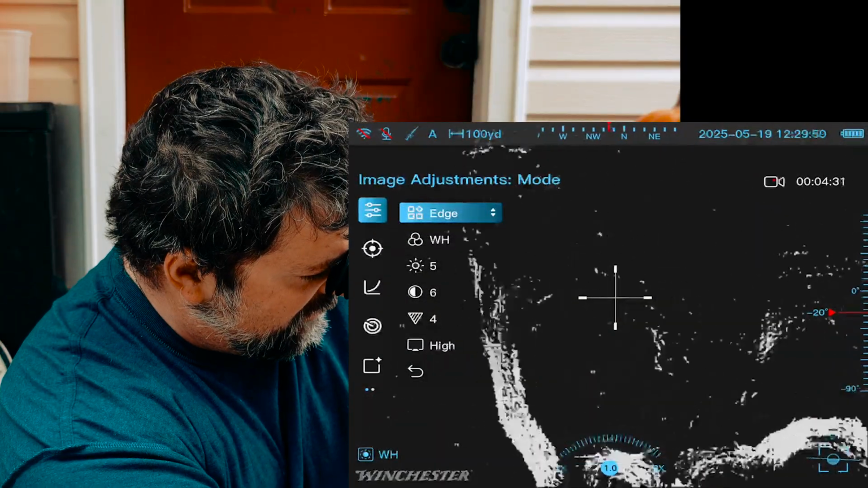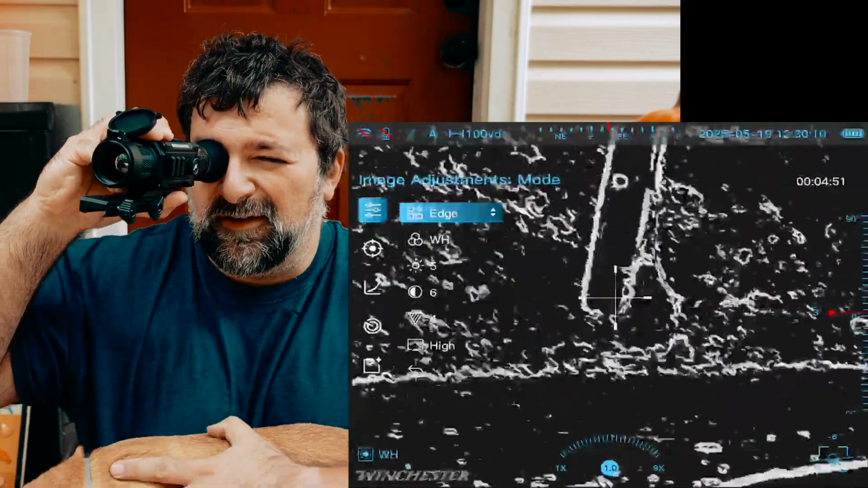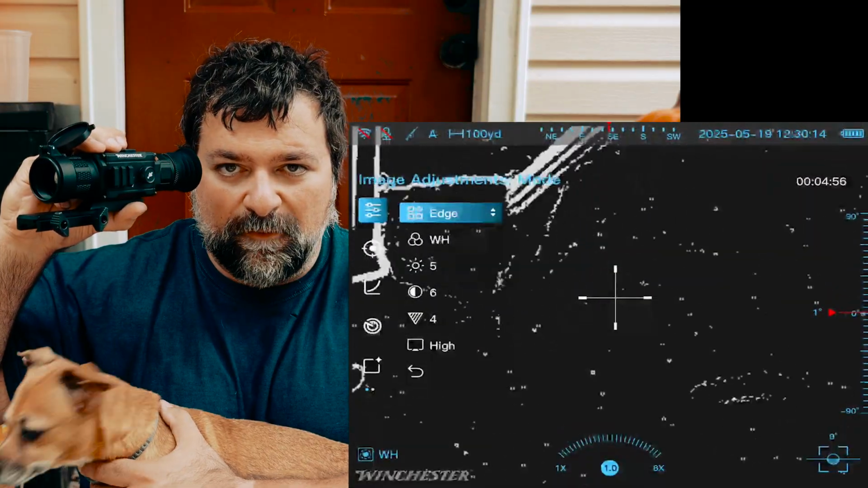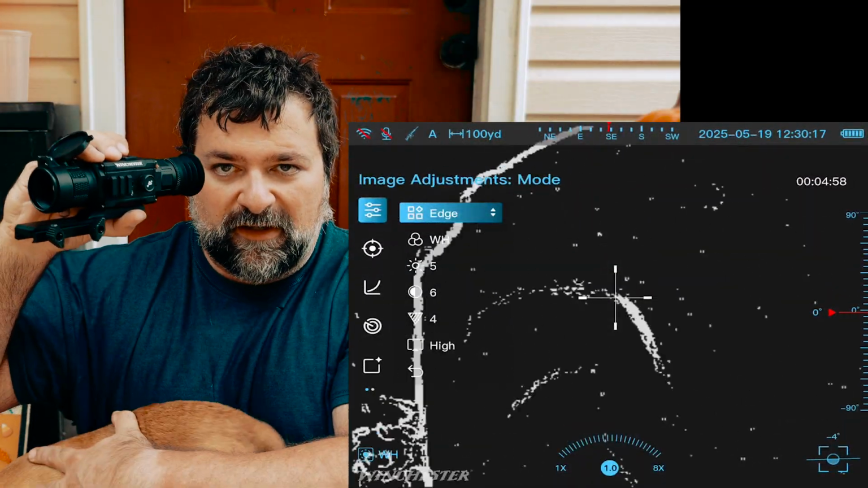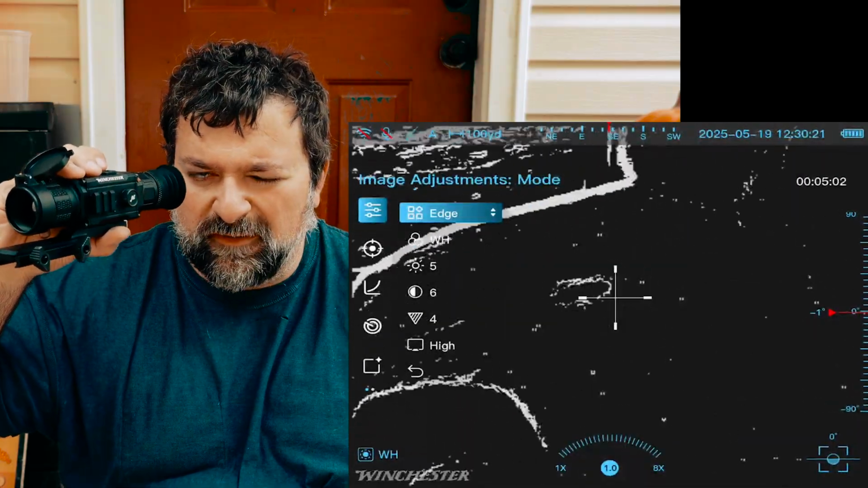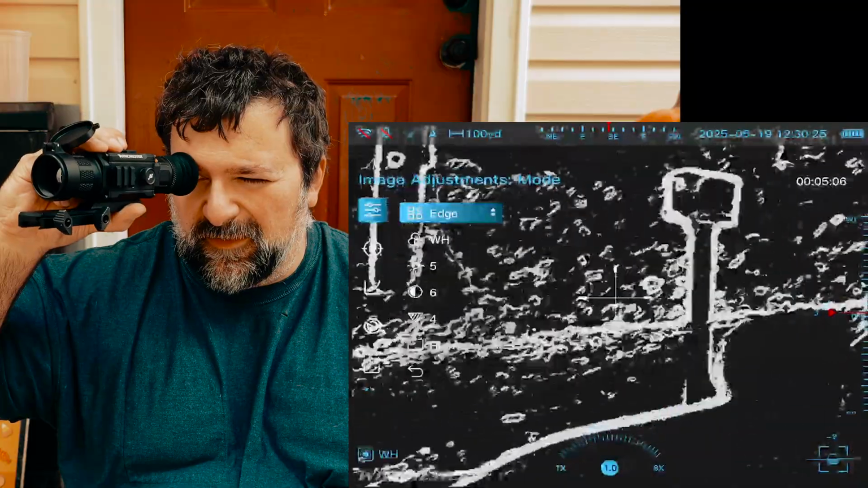Of course, if I look at this dog here, the thing about this mode is it's not going to actually fill in, like make something opaque. It's just going to outline everything. So if you're looking at a really hot object, it's not going to make it outline more, if that makes sense. It's just going to give you, again, an outline mode of everything you're looking at.